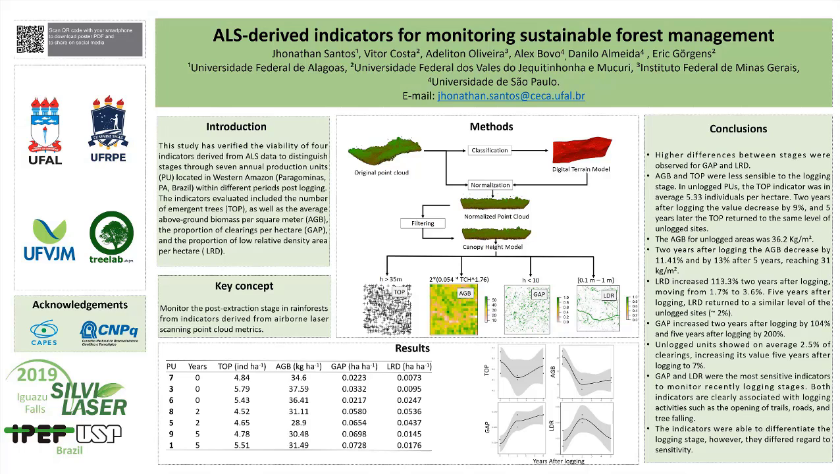Monitoring sustainable forest management, SFM, is an important step to verify the recovery of the forest ecosystem after a logging intervention. To overcome limitations associated with multispectral images in SFM monitoring, applications based on airborne laser scanning, ALS, technology are becoming more popular in the forest sector. The laser beam is capable of recording information from different layers of the canopy, generating a georeferenced point cloud. This study verified the capability of 4 indicators to differentiate the production unit logging stage.